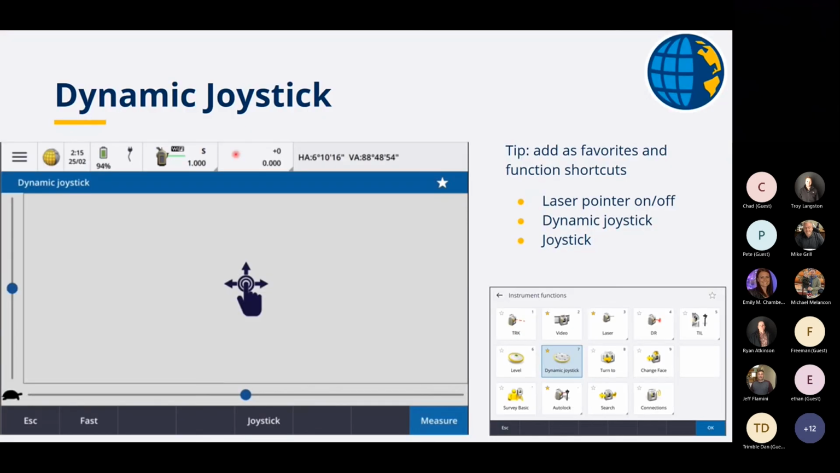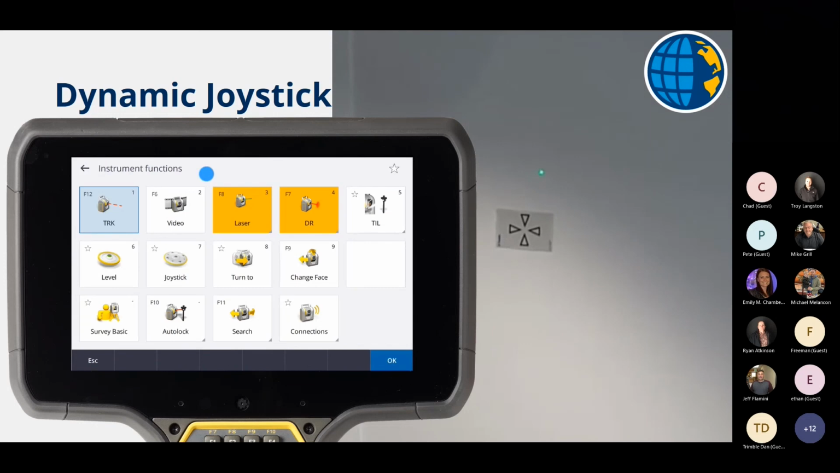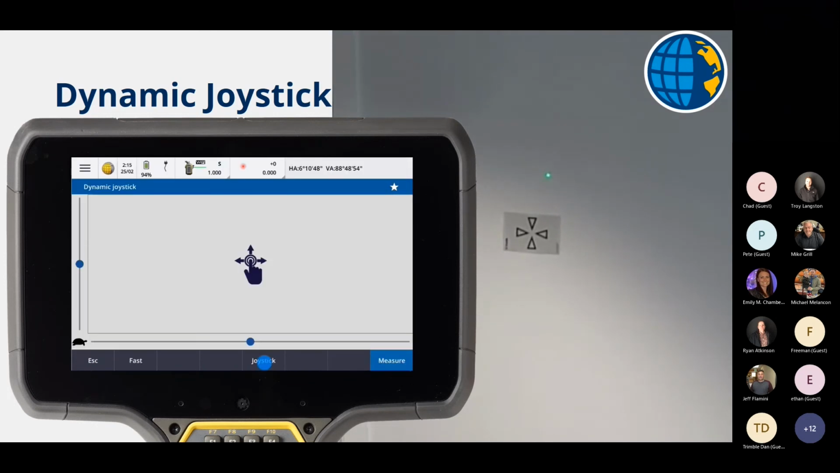All right, so now to take a look at the dynamic joystick that's built into Trimble Access as well. So this allows quick functionality to be able to have the laser pointer on and off. And then you have a traditional joystick or this dynamic joystick. So within the dynamic joystick, you're going to see the ability to control how fast you're sighting the instrument. So again, that's the traditional joystick, and then this is the dynamic one.